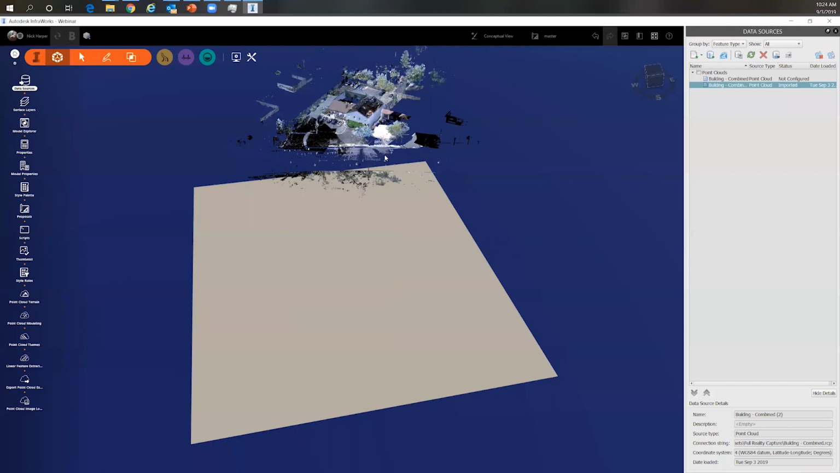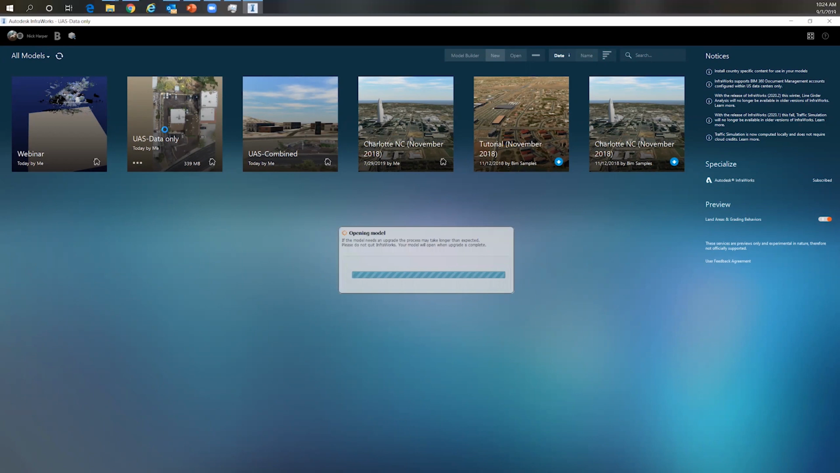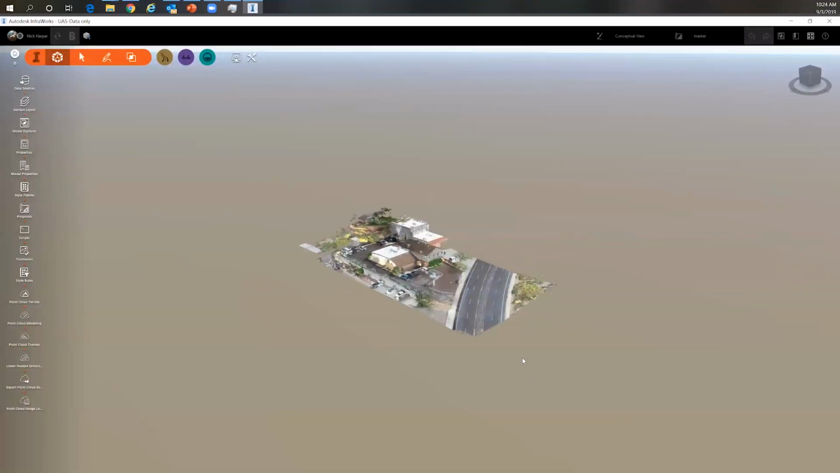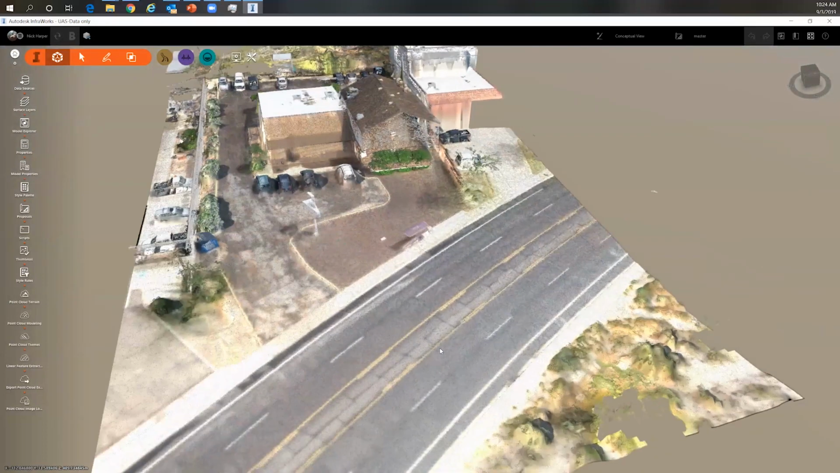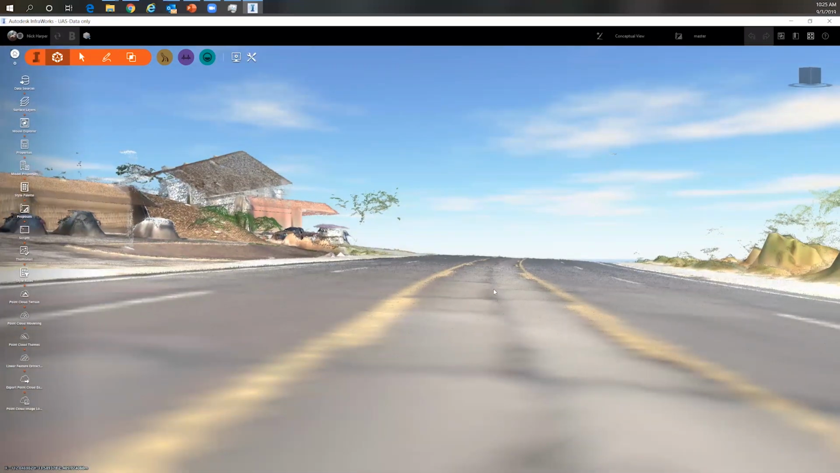I'm not going to let you sit there and stare at the screen while I do that. But what I'm going to do is go over to one that I've already created here, the exact same site. Let that open up there. Now, our point cloud here has also generated a terrain model that you're looking at here.